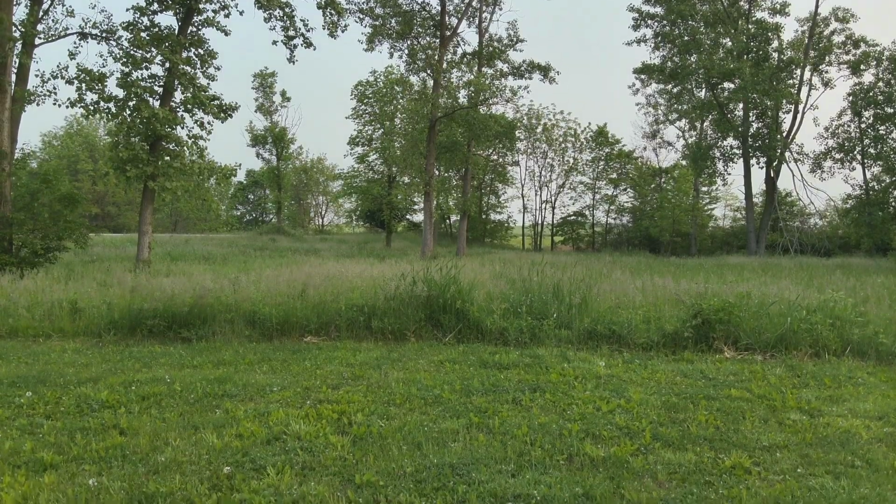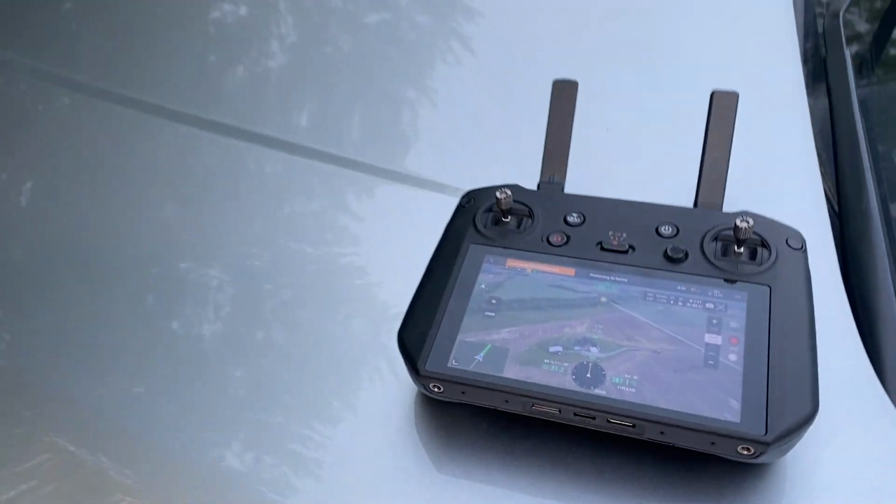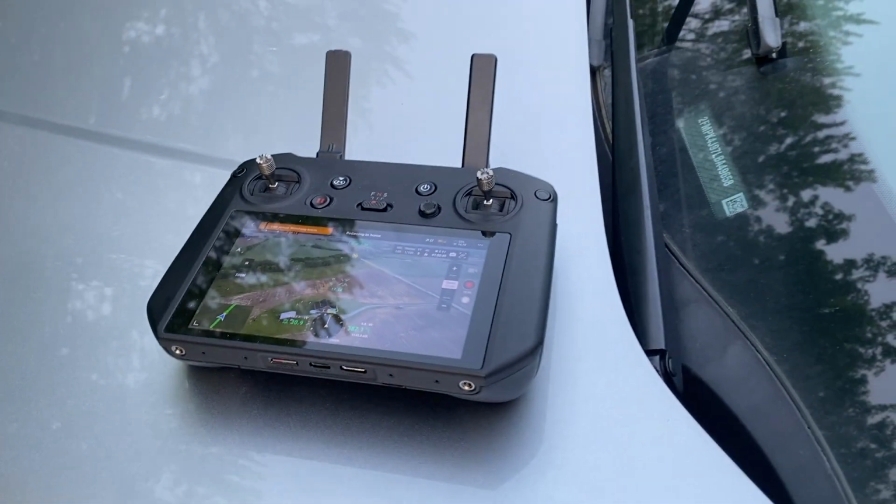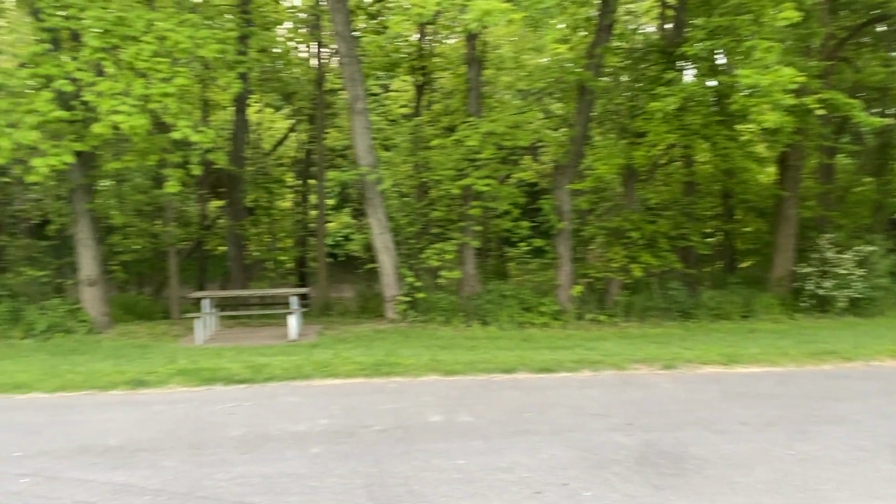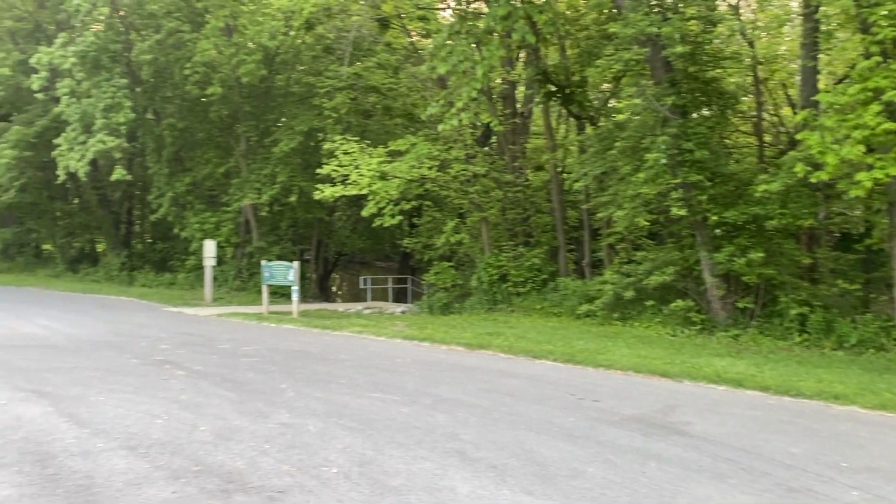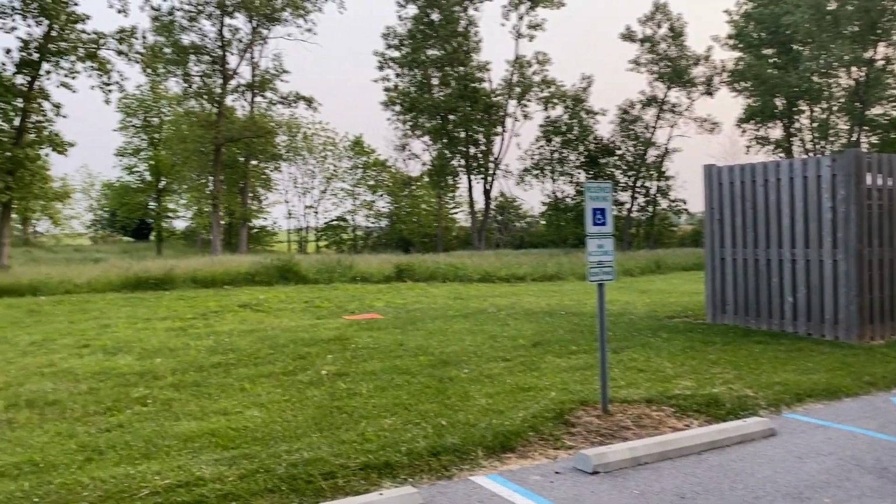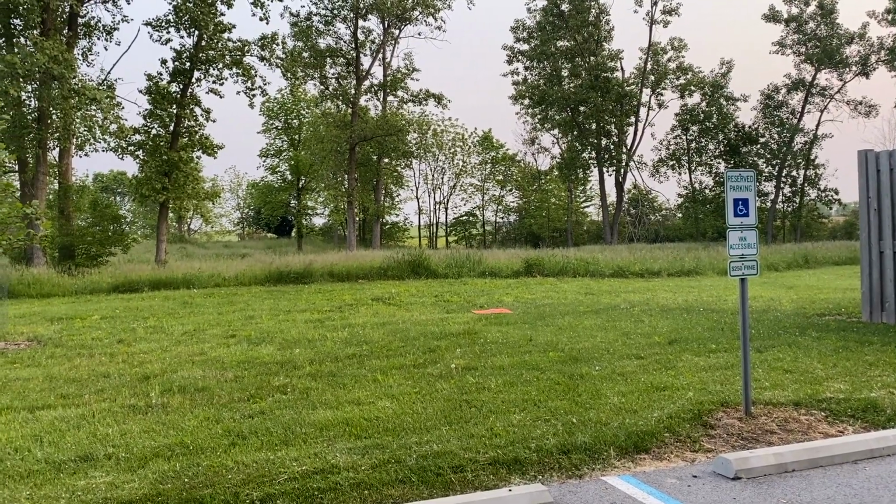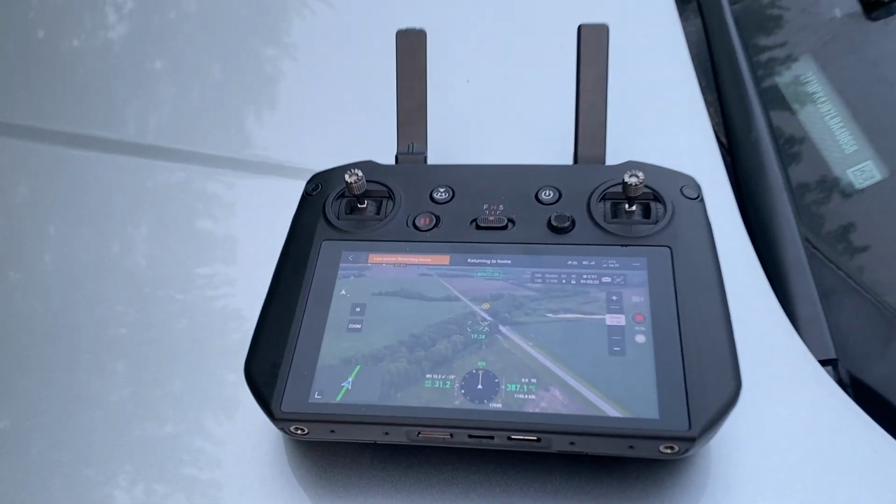So I'm putting the drone down here. It's in auto mode, return to home, and then here comes the controller view. I just had it sitting on the hood of my car. Now remember, the drone's on its way back to the landing zone. It's in return to home mode, which is automatic. We're pivoting around here so I can show you the new takeoff and landing location for this particular mission. It's a canoe kayak launching site along this river.